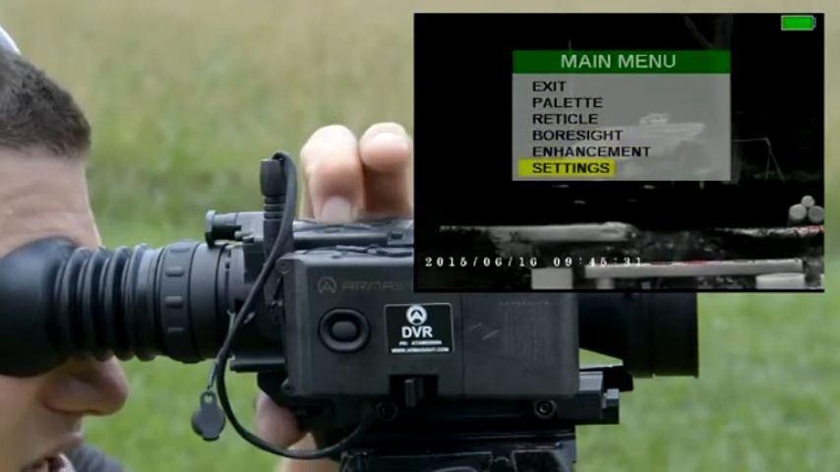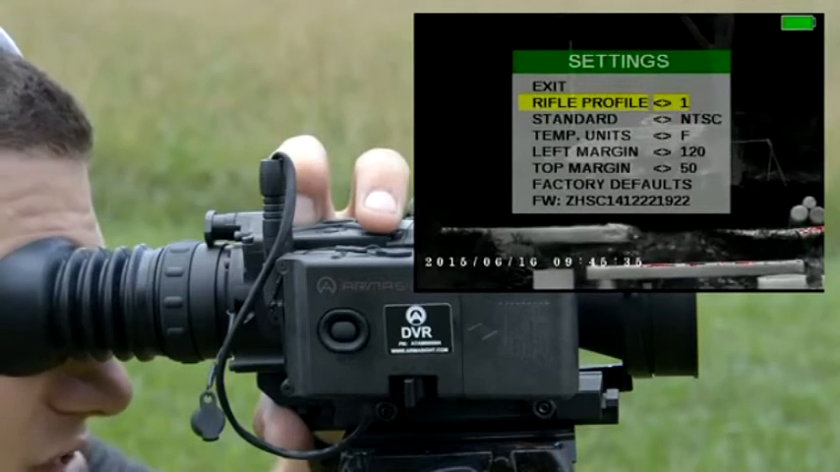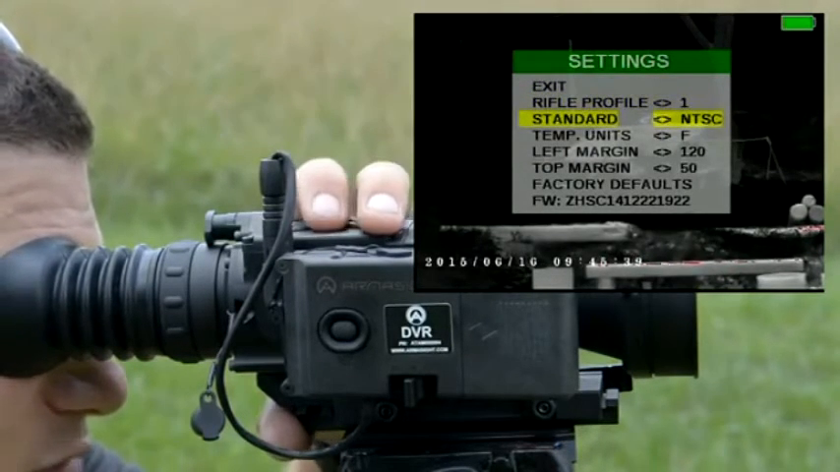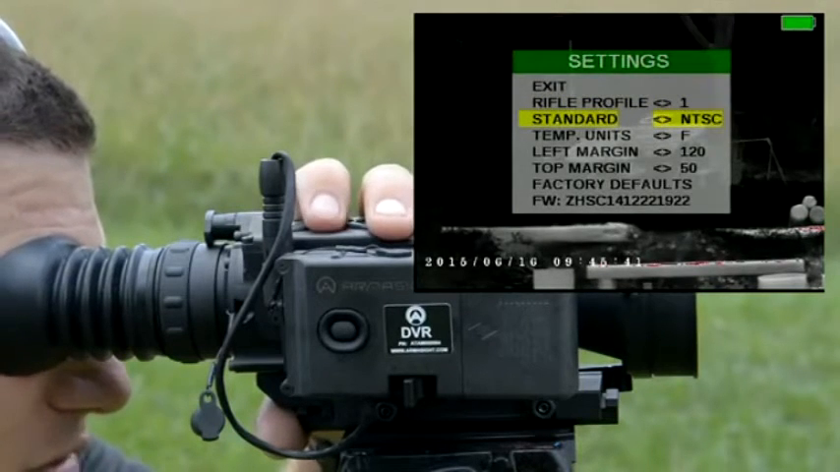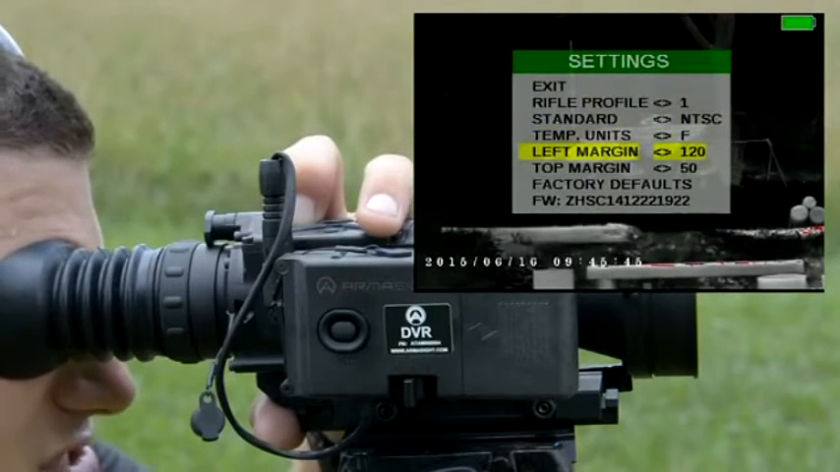You've got other settings down here, rifle profiles. All of this is available in the manual. You've got standard video output, NTSC or PAL, depending on where you are in the world, temperature units, and then you can adjust the screen.